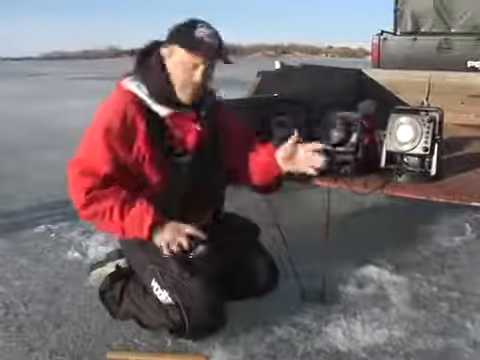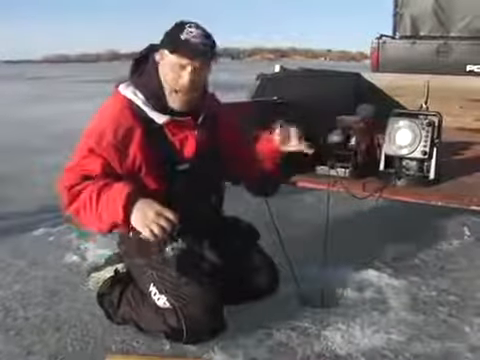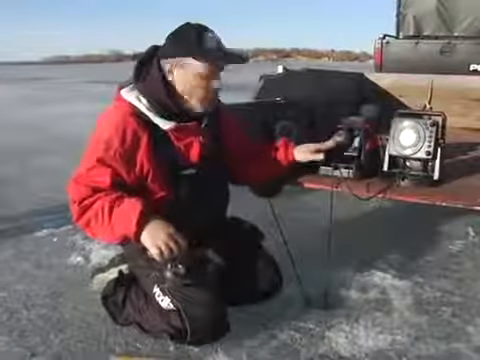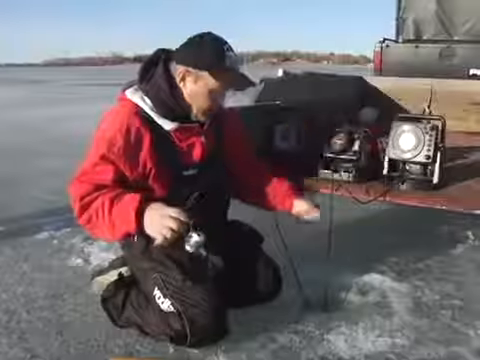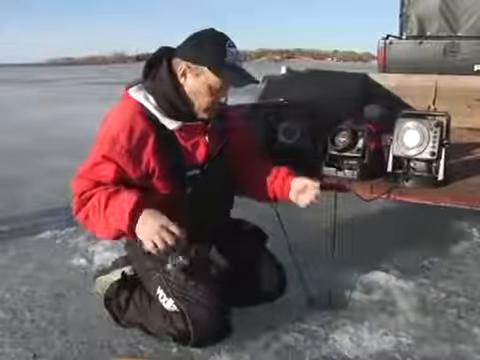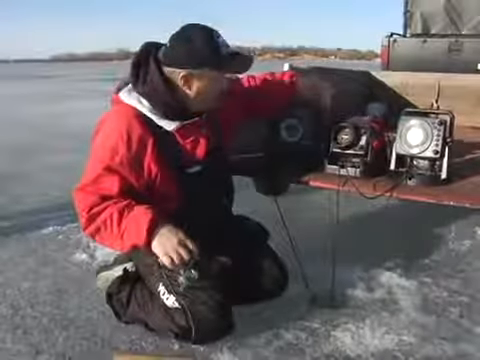Now I have to put a disclaimer on this. These are units right out of the box. We didn't modify them or change them in any way. We simply took a Markham LX5, a Hummingbird ICE 55, and of course the Vexilar. This is a 22, but I've done it with all of them, so it really doesn't make a difference which one you use. In this case, I'll turn on the Vexilar.